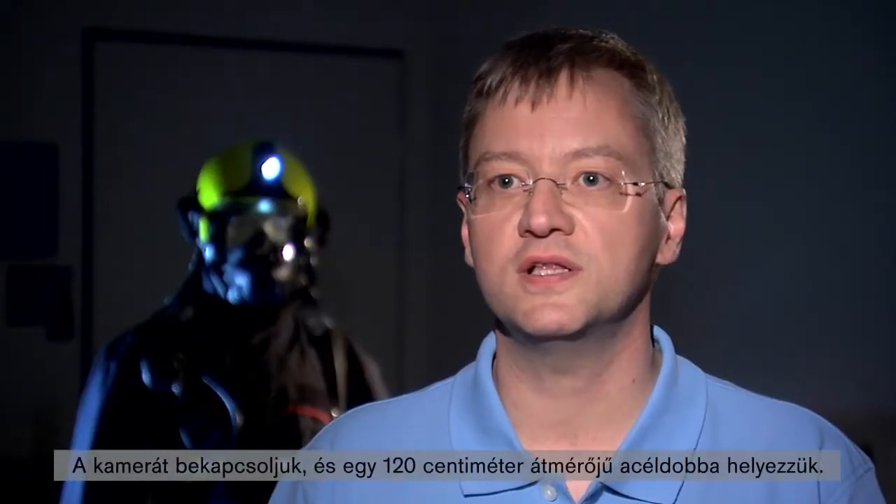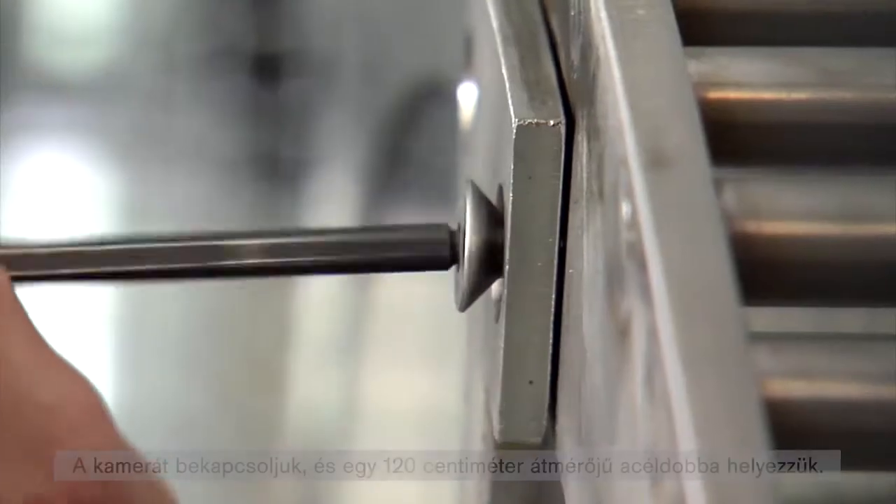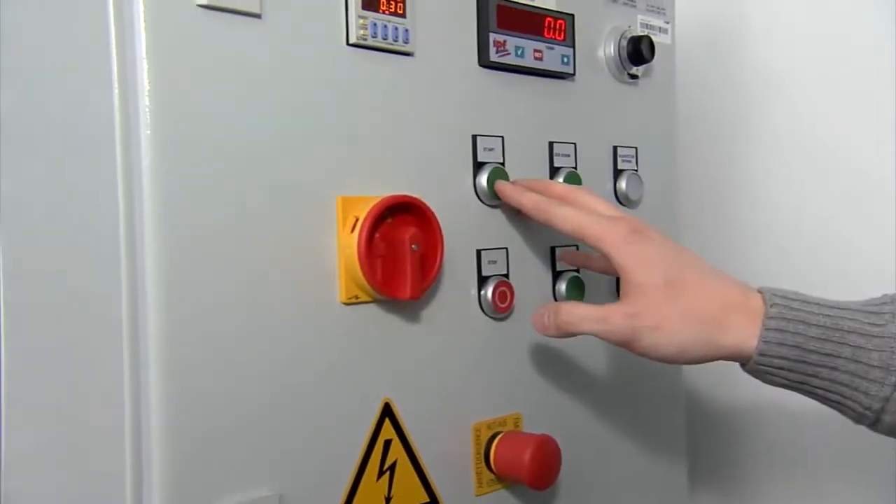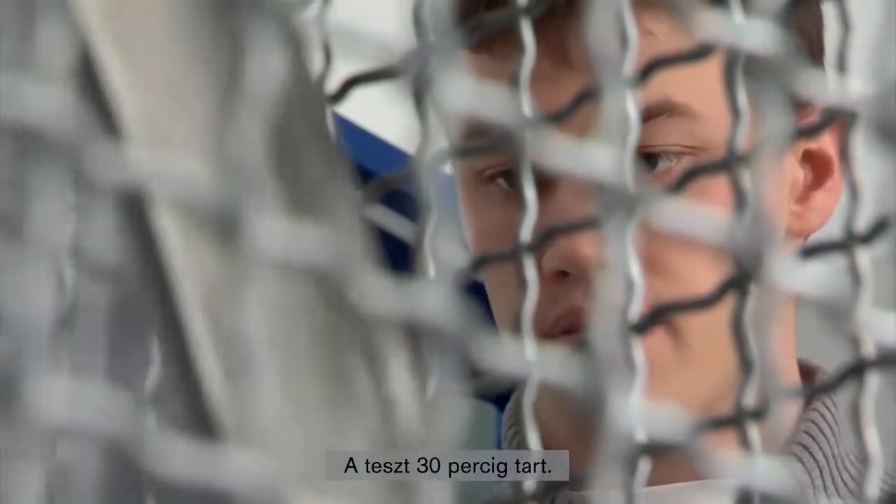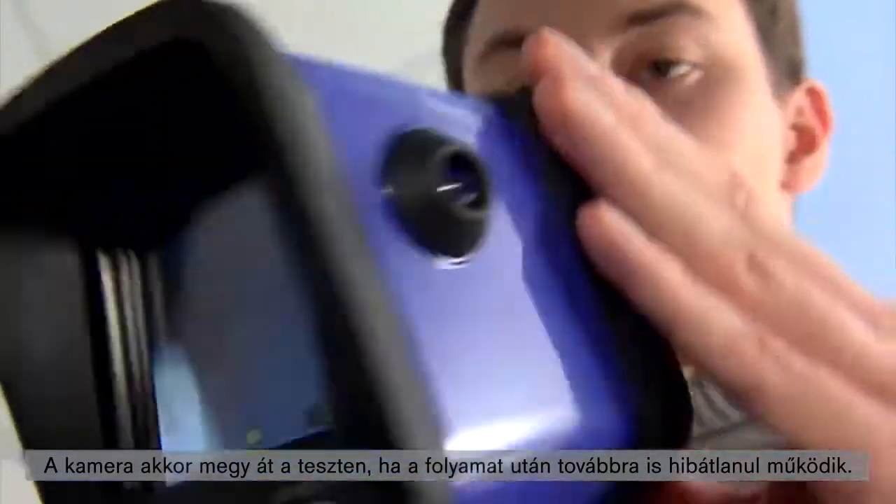The camera is switched on and placed inside this steel drum with a diameter of 120 centimeters. The drum starts turning at a speed of 15 rotations per minute. The test takes 30 minutes. The camera has passed the test if it still works properly after this time.